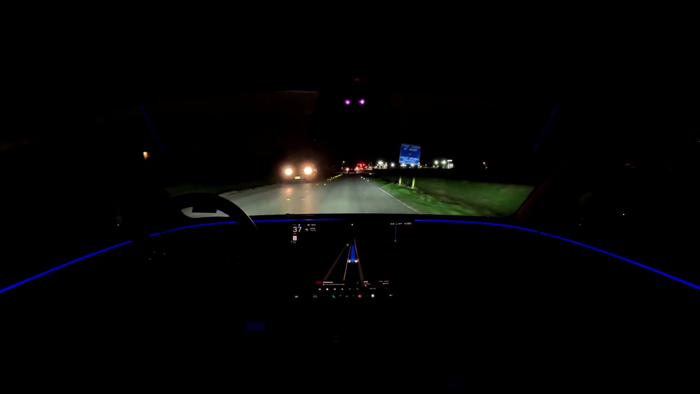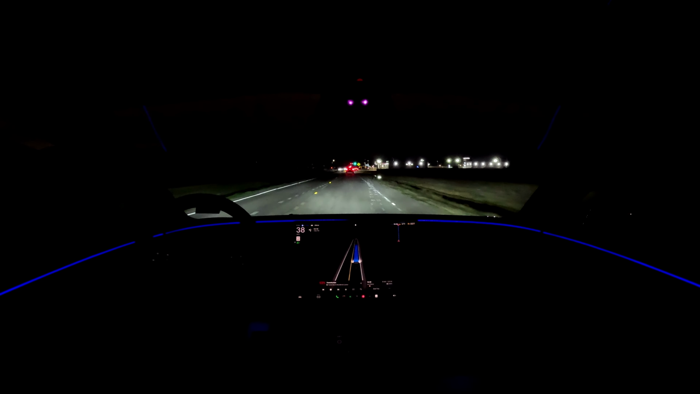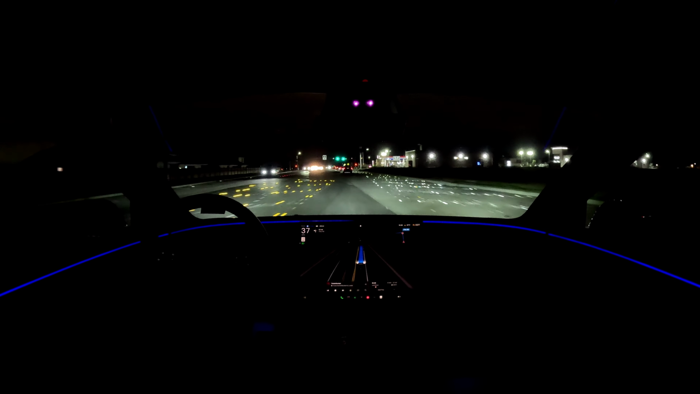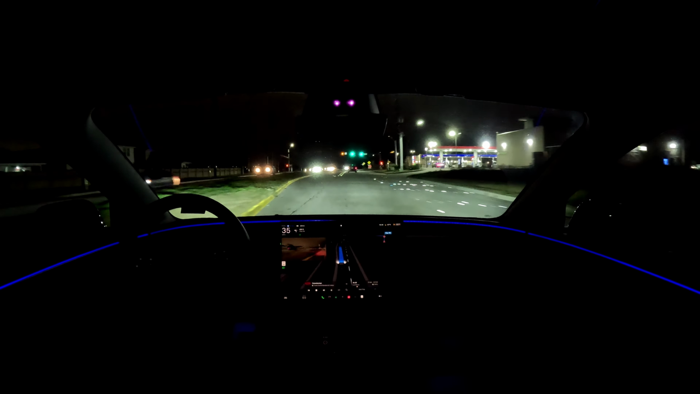Not only did Disengagement 2.0 get the update for FSD 13.2.8, so did Panda. So when her vehicle gets back to Wi-Fi, it will also be on the latest and greatest FSD software update. I'm not too terribly concerned. I might joke and jest. I think JC and some of these other guys got it a day earlier than I did, but I'm not sweating it because the patch notes are pretty much still the same. We still have the same improvements on the way.